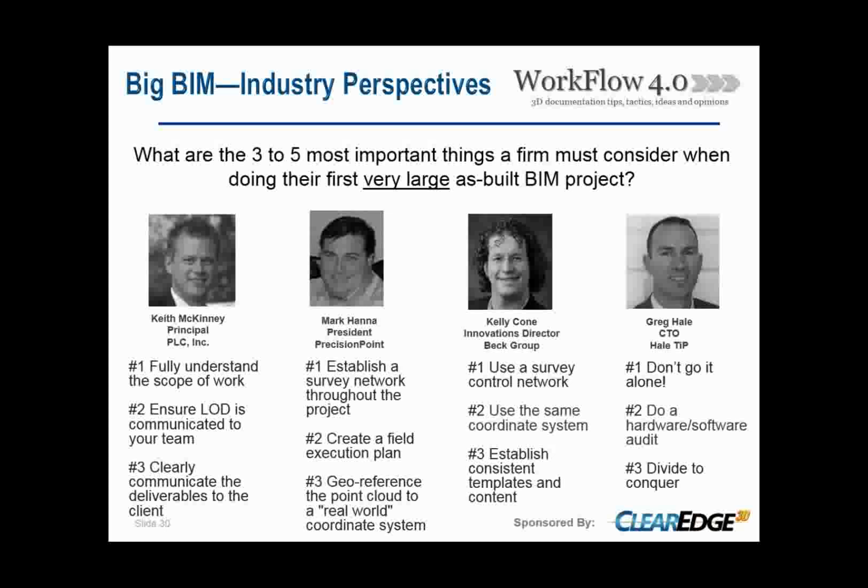The second is do a hardware software audit. So again, understand what kind of equipment you need to use, what kind of software you're going to be using. That's very important for getting the right deliverables for your client. And third, divide to conquer. So again, it's reducing the project into smaller segments by scope of work or by area, and this allows the project to be viewed and worked on by various participants in smaller sizes. So breaking it down rather than trying to manage the entire project in one file, so to speak. Those are all really important.